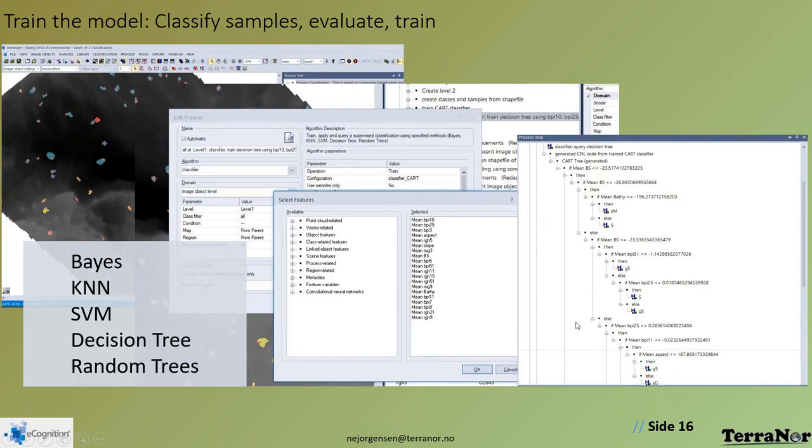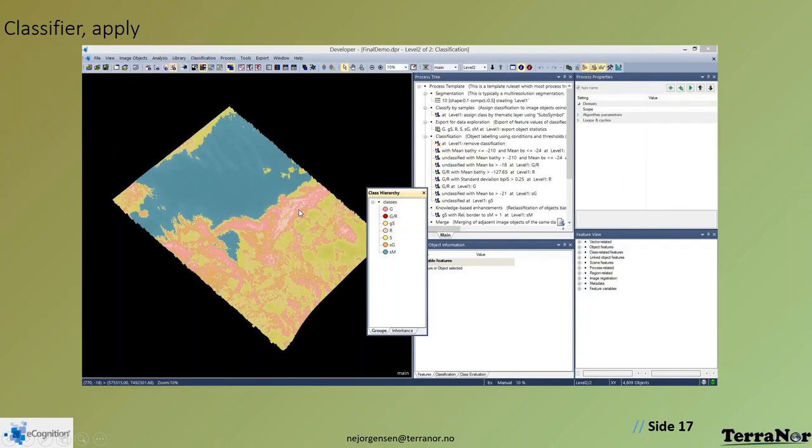And it kicks out features that are not being used, because we don't need all of them. So this is how we train. And when we have trained, we just run classification. That's the simplest part. The whole thing is actually not very complicated when you run it.